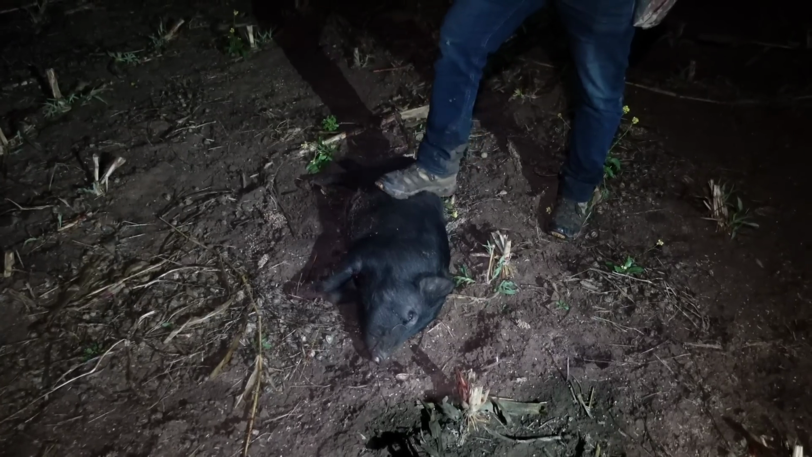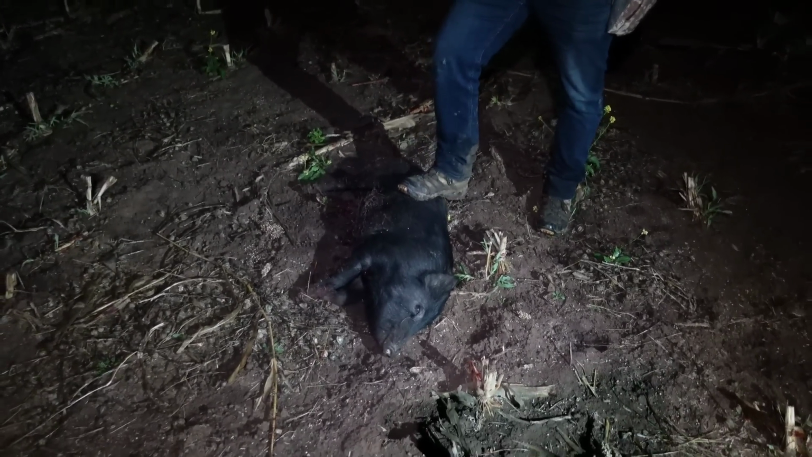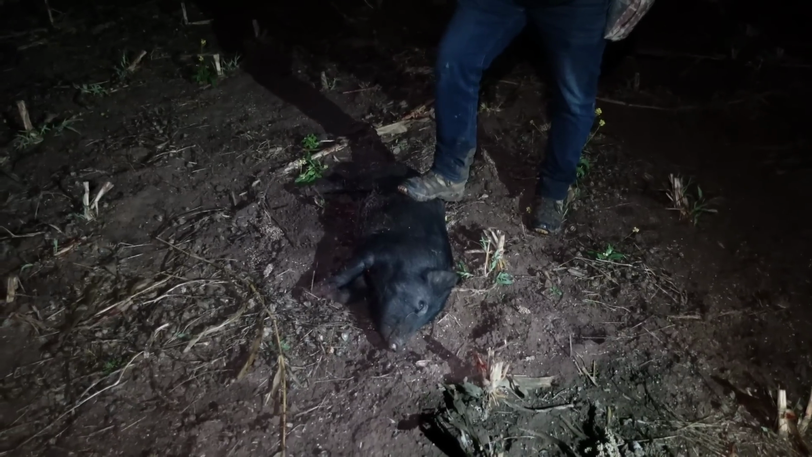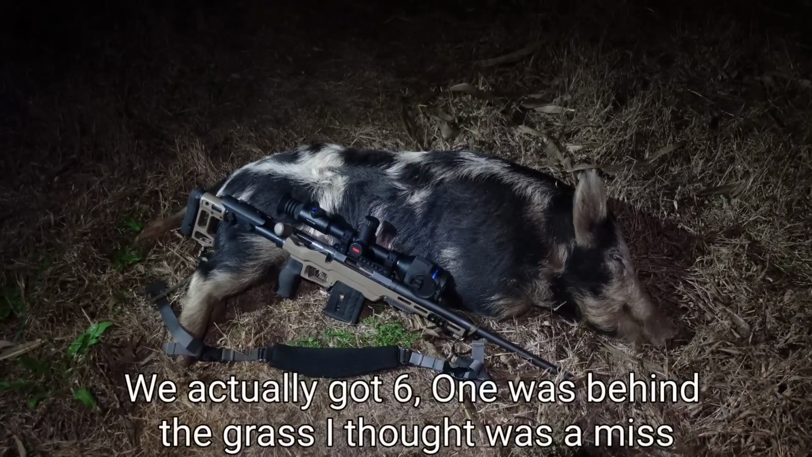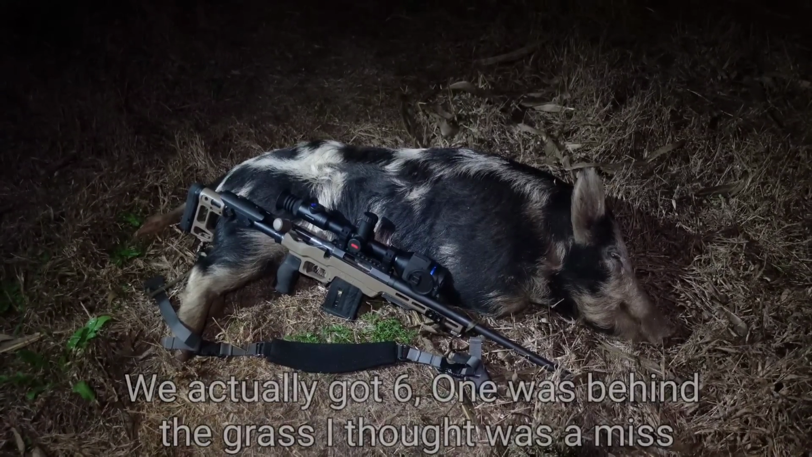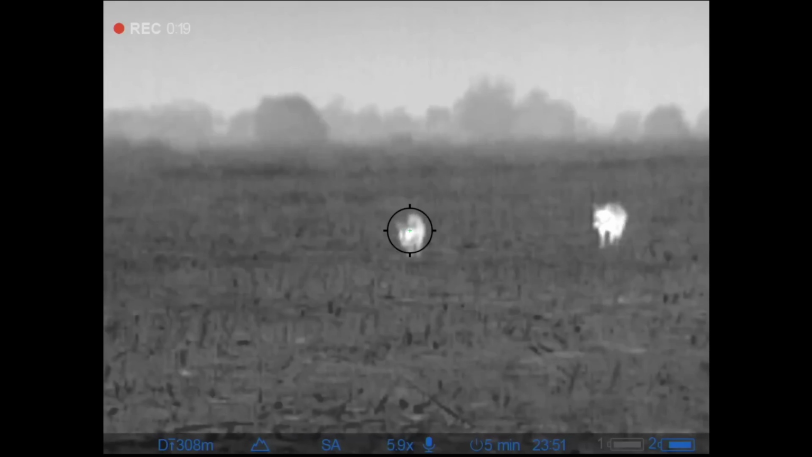This is the ring-ins pig. He shot the smallest one in the mob, but yeah, we won't hold him too harshly about that. It's a little boar out of that mob, so I think our count was 5 from those guys, so that was pretty good. We've just spotted 3 little pigs out on the sorghum stubble, so we'll go for a little walk in, see how we go.